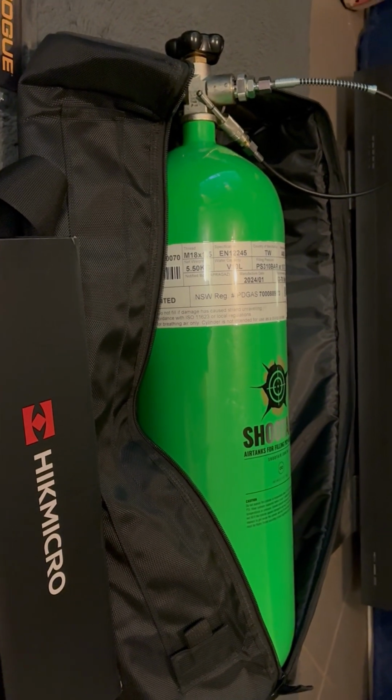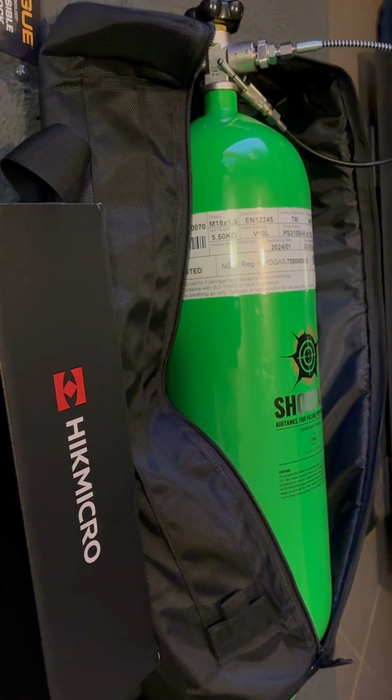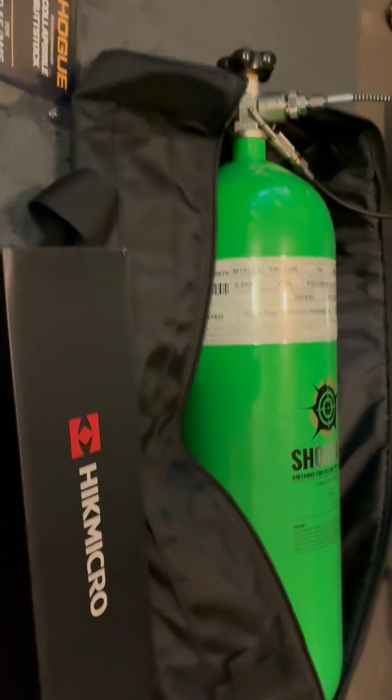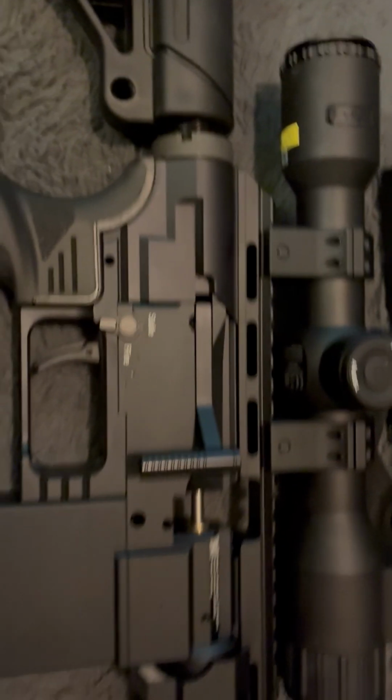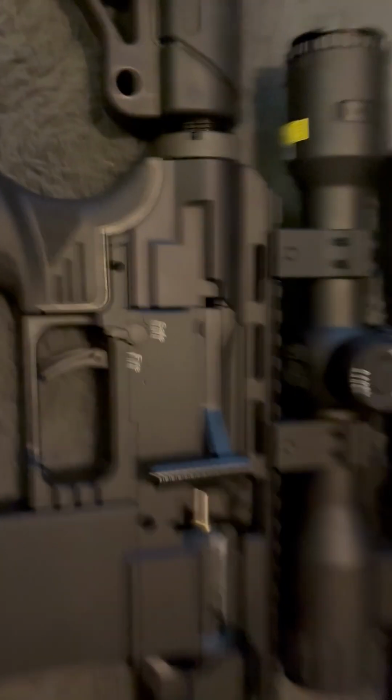These are air, they won't blow up, but they will make a hell of a mess when they move around, and it's pretty loud. Obviously it's got 4,500 PSI on it, 10 litres. I should fill this up about, my calculation is probably about 50, 55 times from that 10 litre.